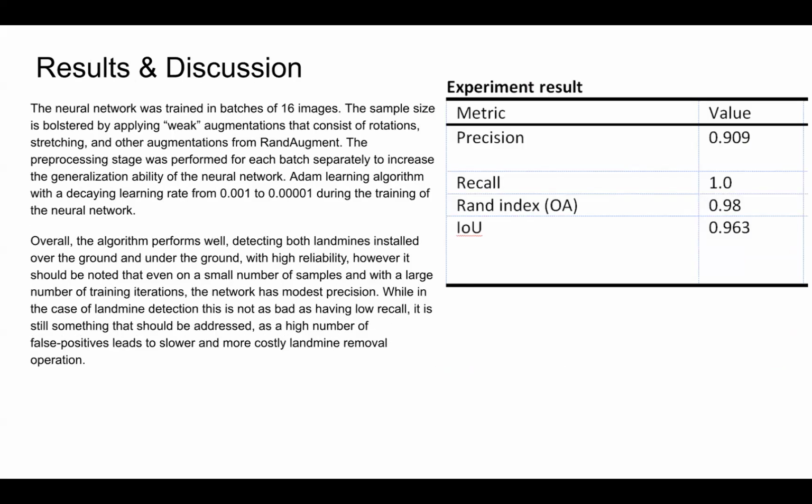The neural network was trained in batches of 16 images. The sample size is bolstered by applying weak augmentations that consist of rotation, stretching, and other augmentations from RandAugment. The preprocessing stage was performed for each batch separately to increase the generalization ability of the neural network. Adam learning algorithm with a decaying learning rate from 1/1000 to 1/10,000 is used during the training of the neural network.